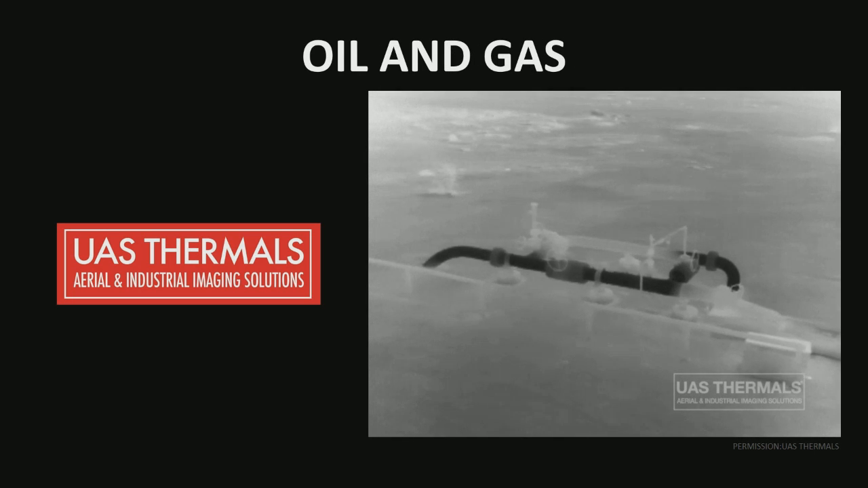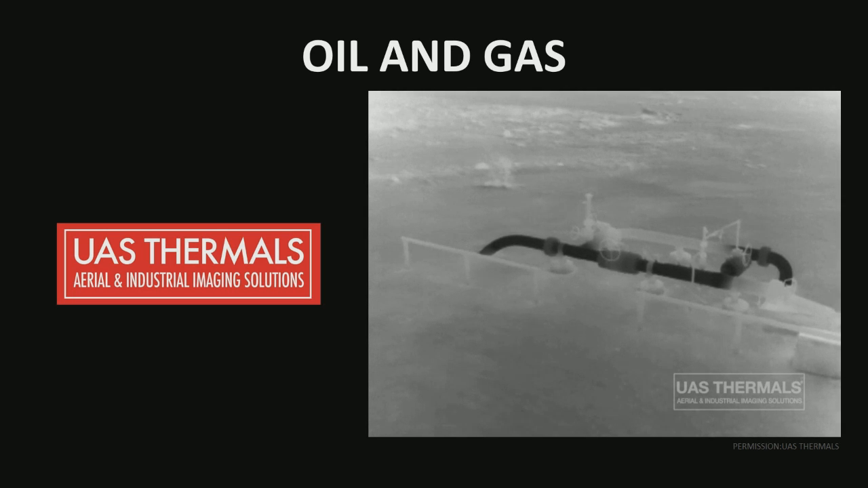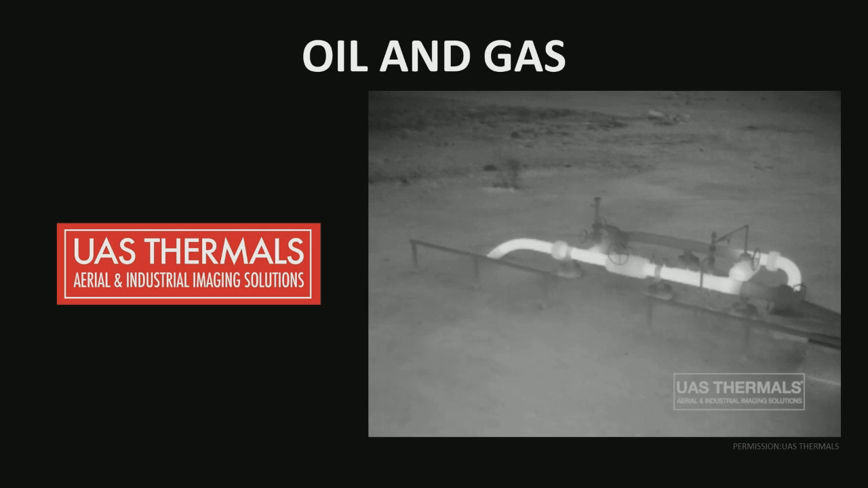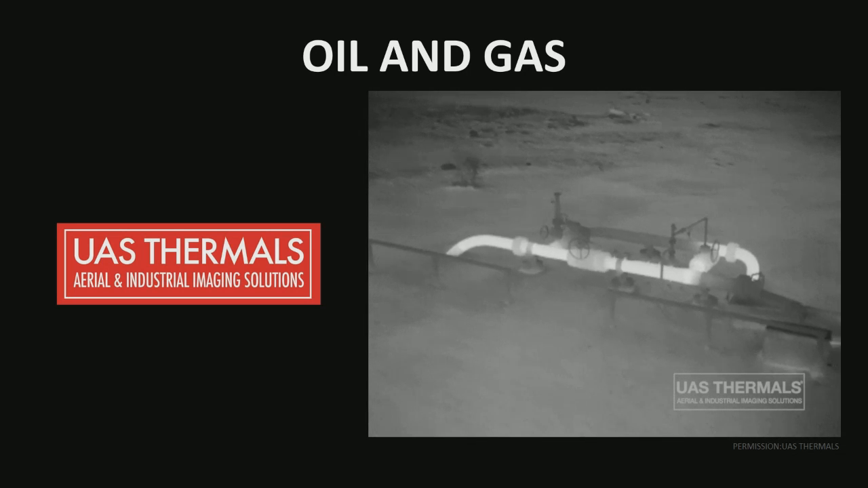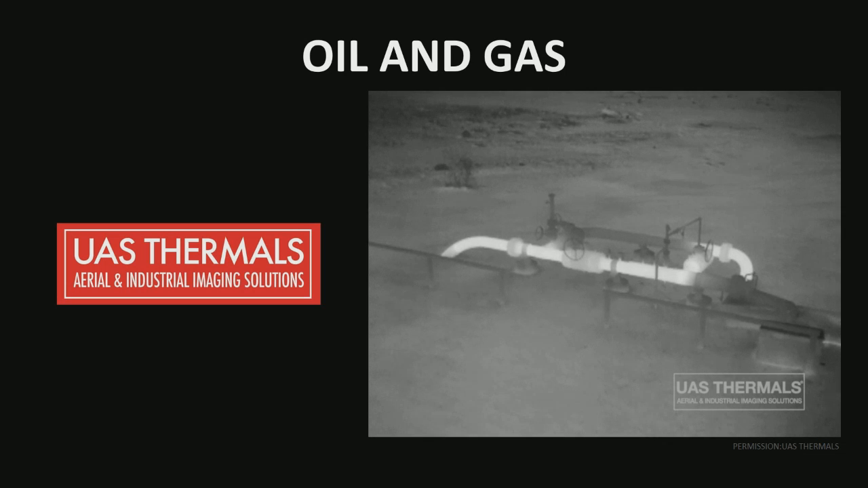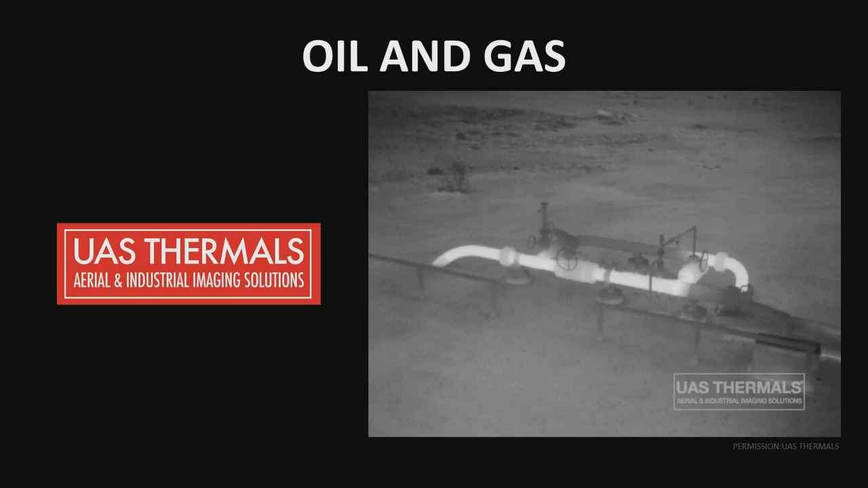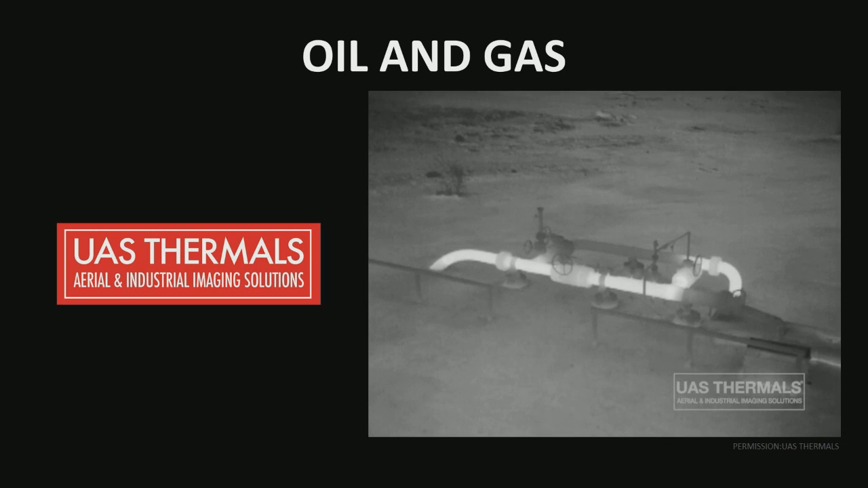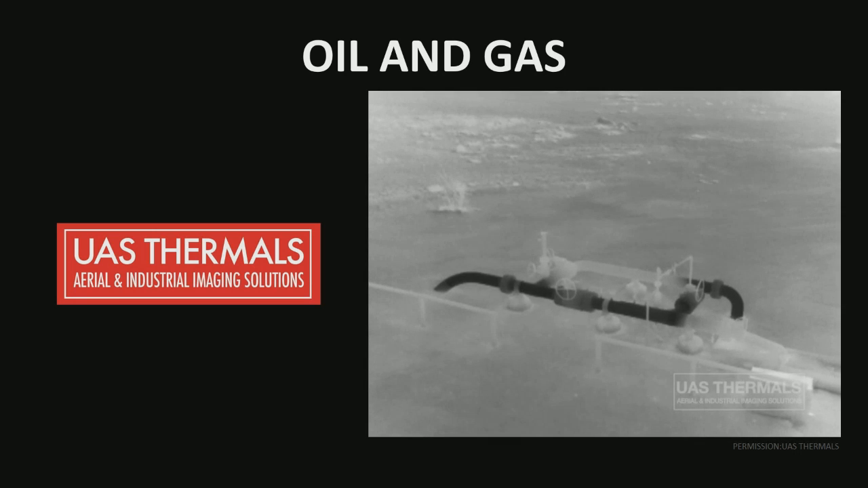So for oil and gas, this is a highly demanded use case for aerial thermal imaging, largely because there's a lot of money to be made in it, but it hasn't all been panned out. Now you can see here that they're looking at these pipes that are quite thick-walled steel pipes, and you can still see a huge heat difference inside of it. You can see where the shutoff valve towards the top of it has been turned off, and there's a gradient of where the gas is now cooling because there's no longer gas pumping through that pipe.